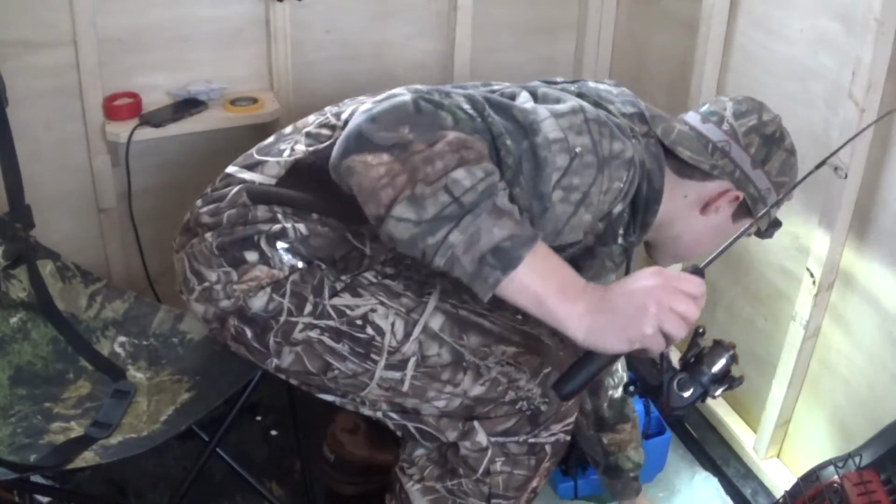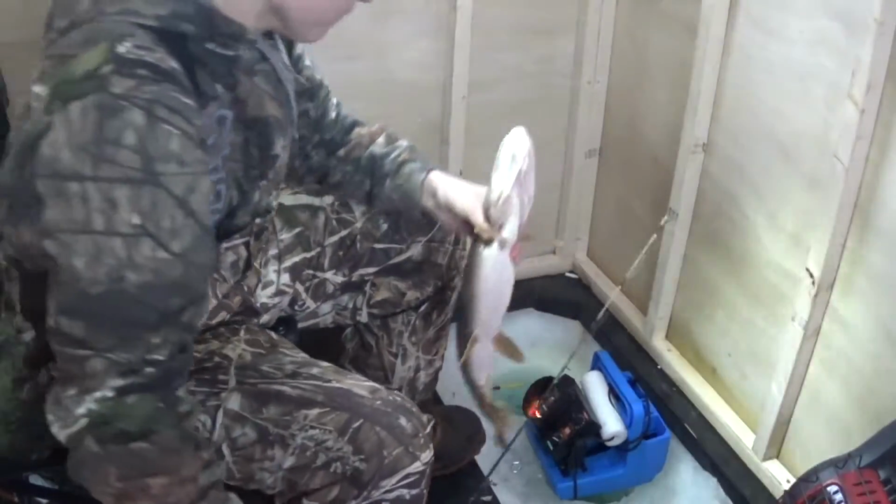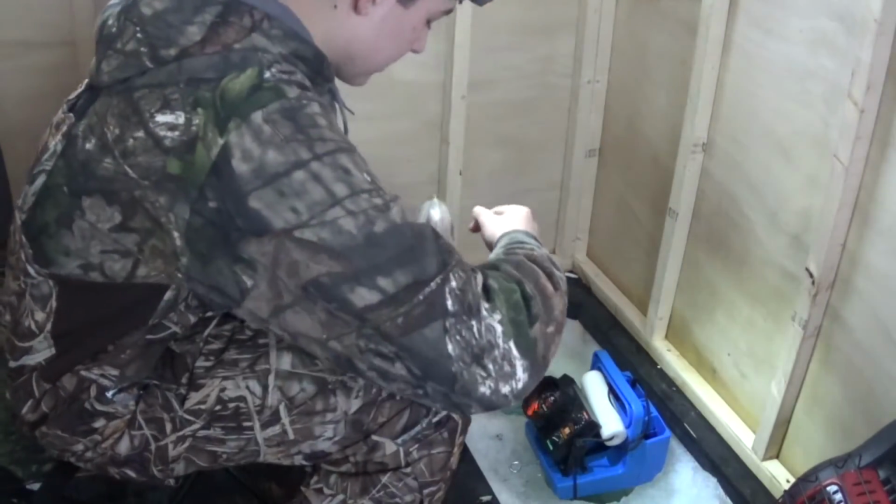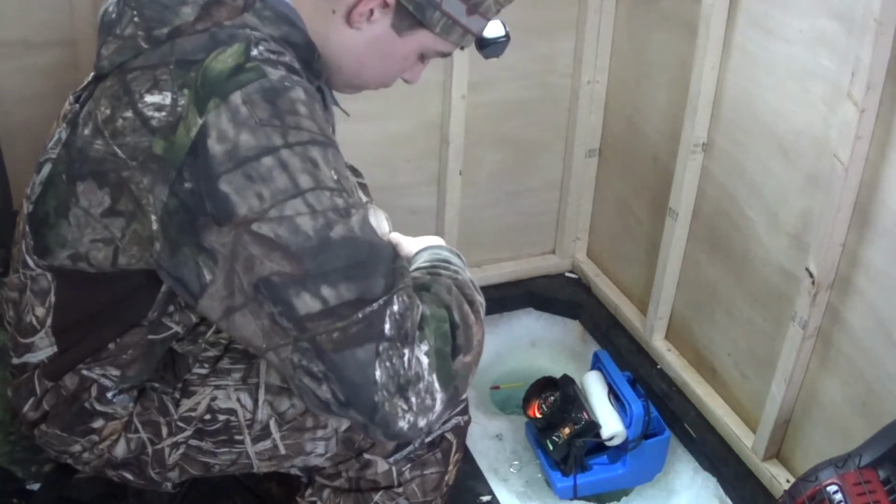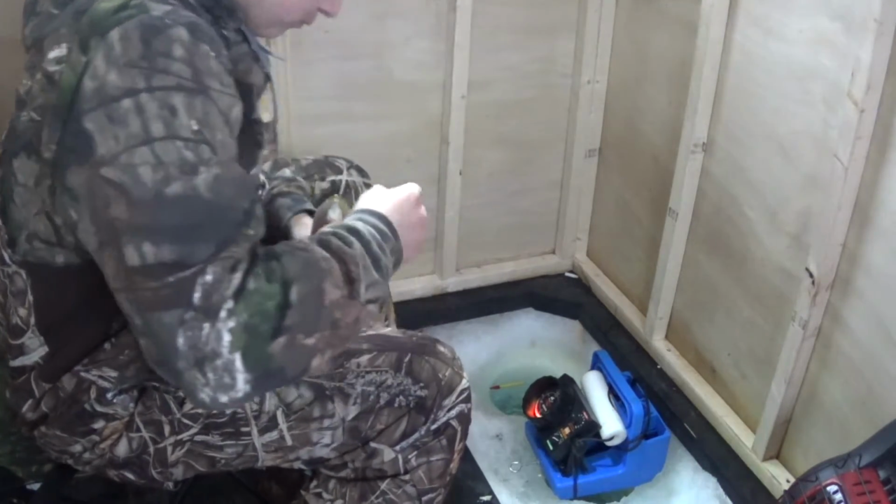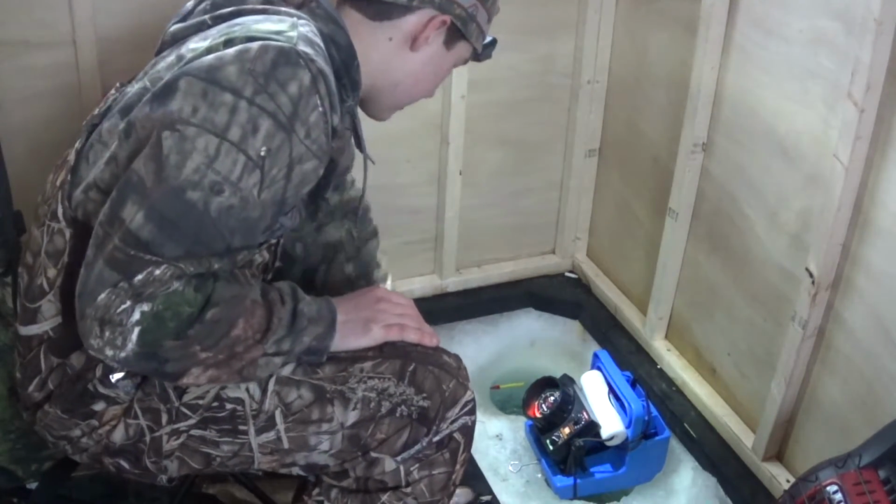Come on. Go. Oh, yeah. Look at that. Shoot. Got a crap ton of fish down there.